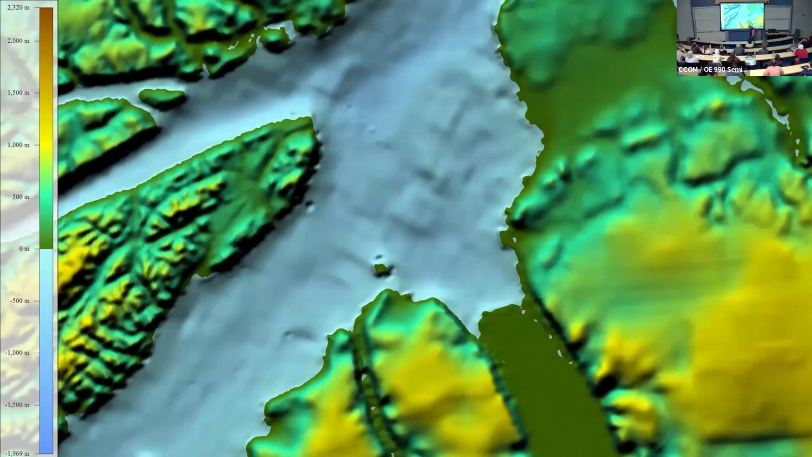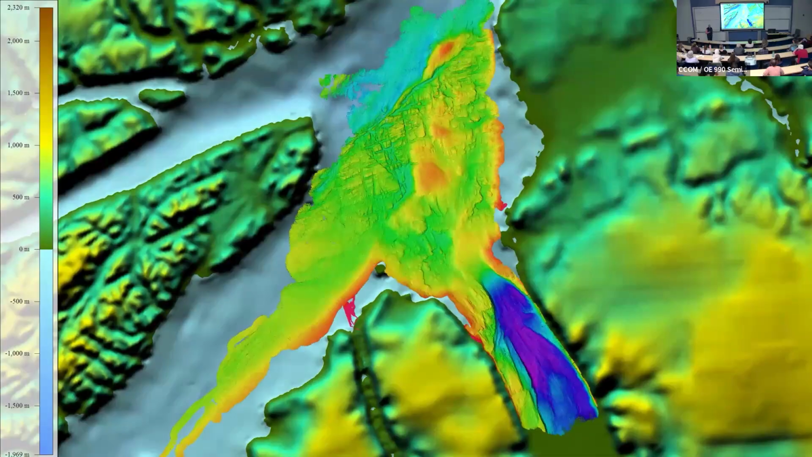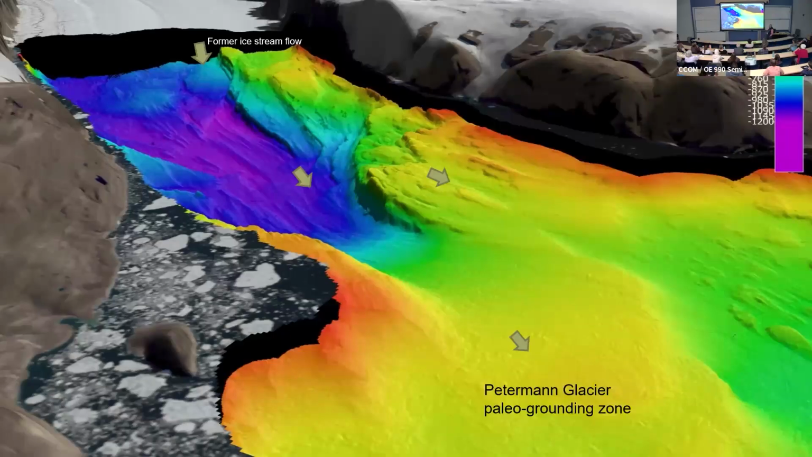So our job again in Petermann was to map. That's what we knew about Petermann Glacier. You see the ice tongue here before we came back, and we mapped quite a bit, got almost complete coverage, and you see spectacularly interesting geology, faults and things like that. But the most important thing from the perspective of what we were doing is that if you look closely at the multibeam, you can actually read the history of the glacier in the bathymetry.